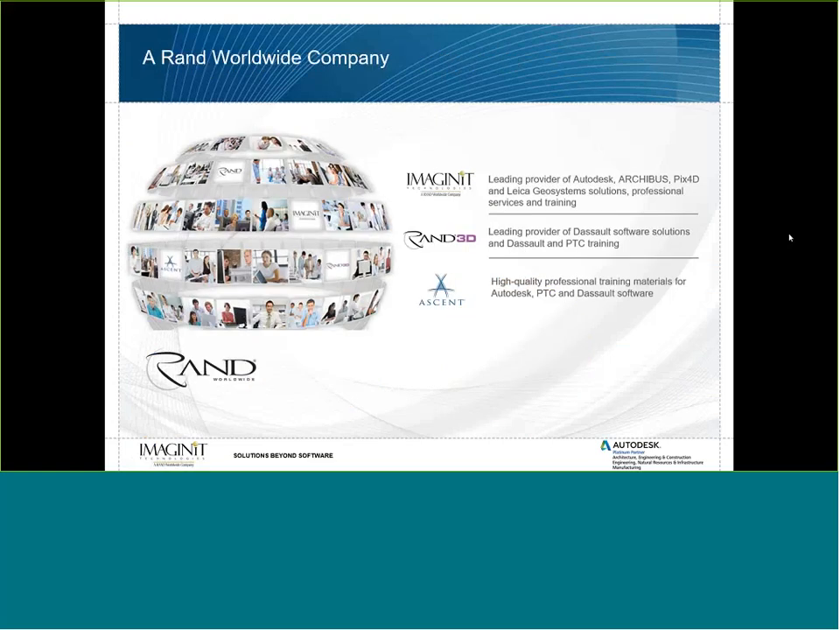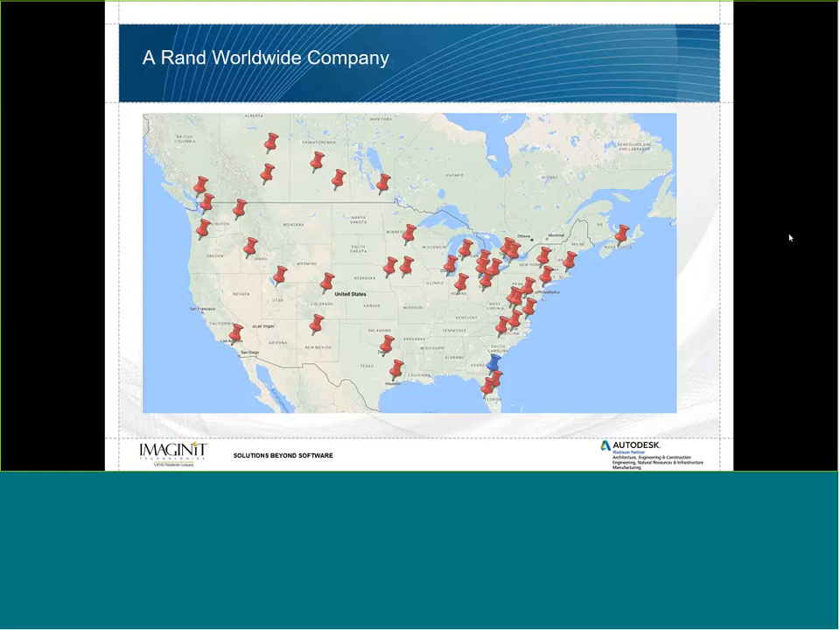We're part of RAND Worldwide, and that family includes Imagine It, RAND 3D, and Ascent. And you can see the various focuses of each company there on the slide. We have offices scattered around the US and Canada. Nearly all of them have techs like myself, and we're there to provide software support and solutions. So more than likely there's one somewhere near your office.